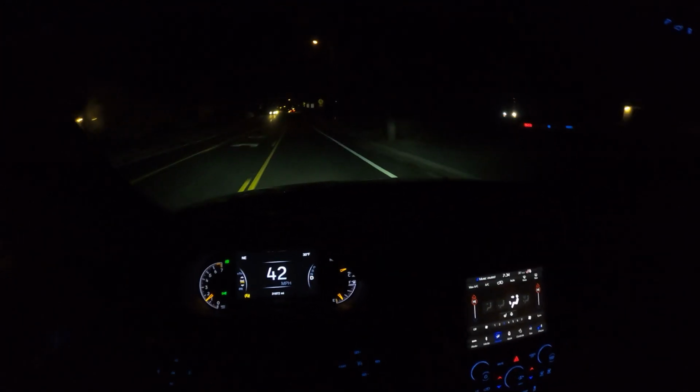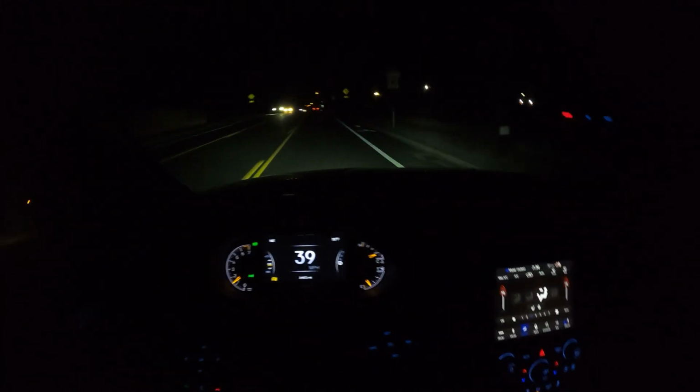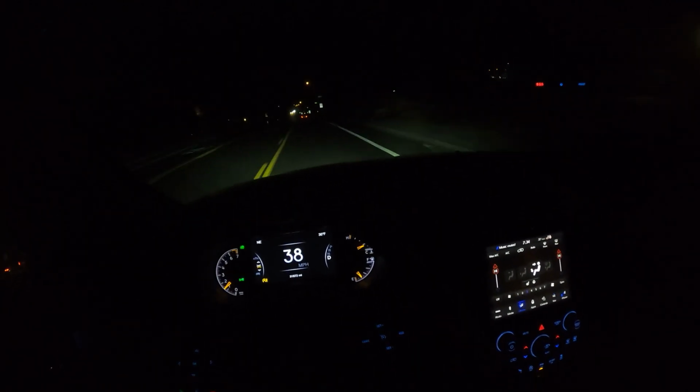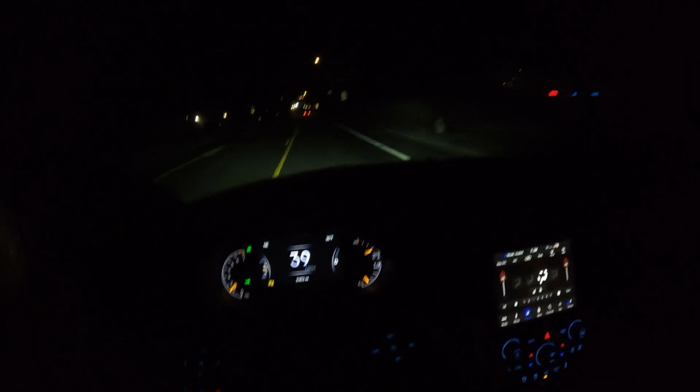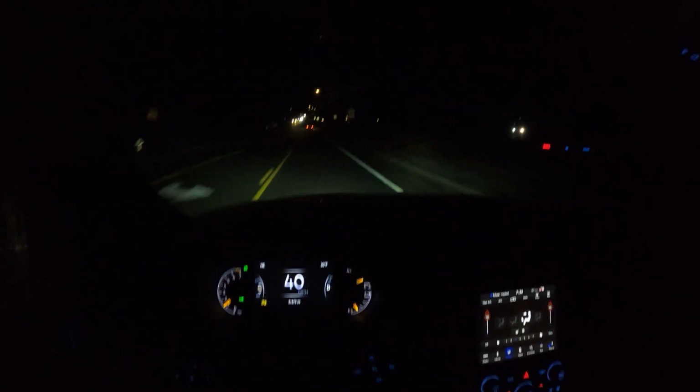Like, I can still see perfectly fine at night. During the day, it cuts down a lot of the glare from the headlights, as well as just overall the glare during the day from the sun. It looks really good. There's a lot of benefits to having window tint, especially windshield tint, but I do understand